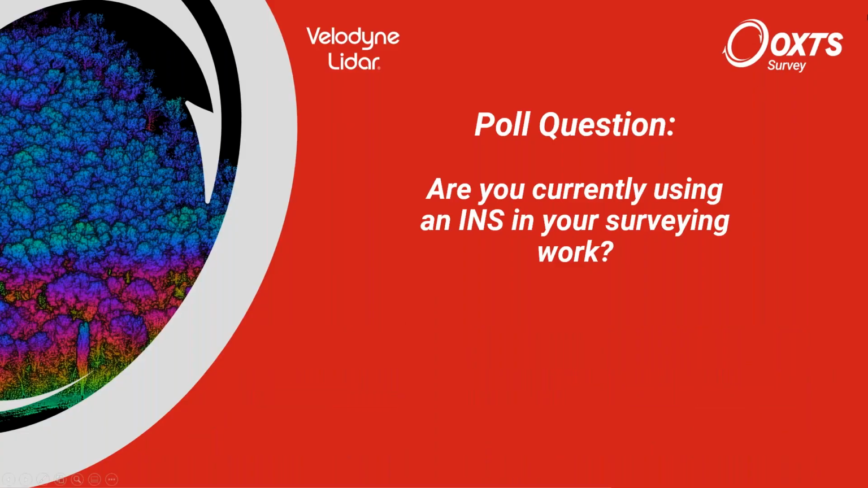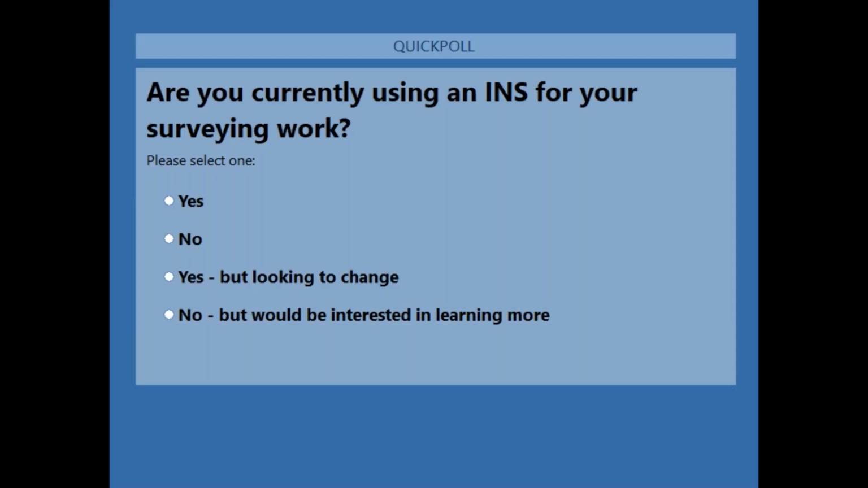We've just got a second poll question here, and I'll launch that now. We just want to know if you are currently using a LiDAR setup, or you are thinking of using a LiDAR setup.